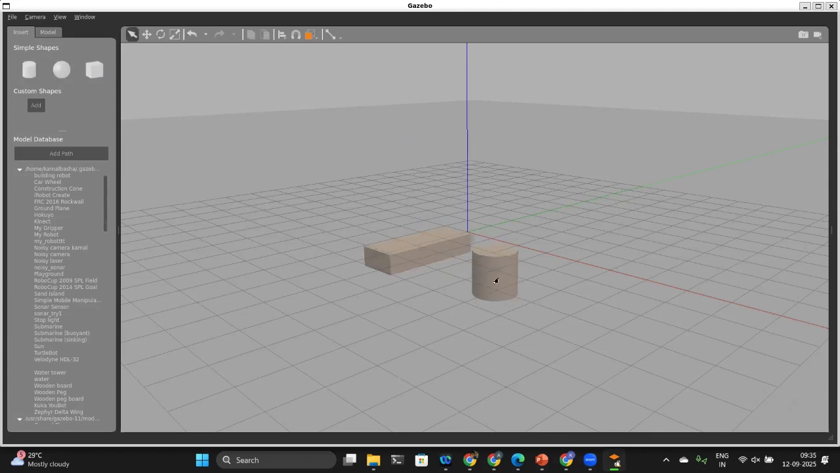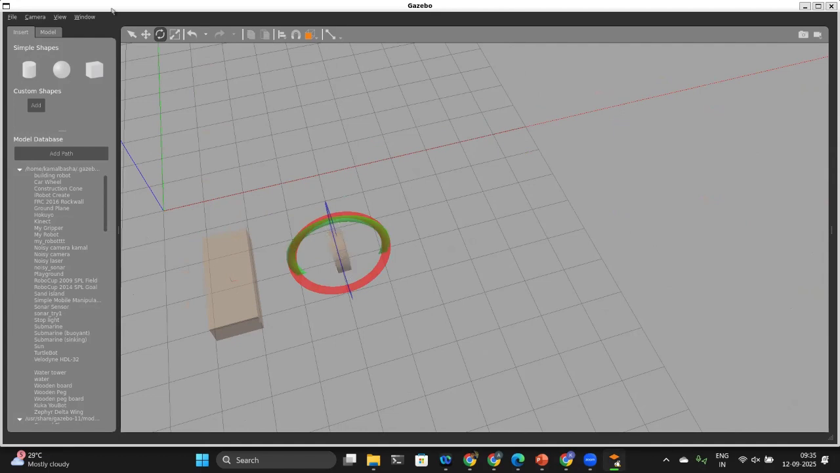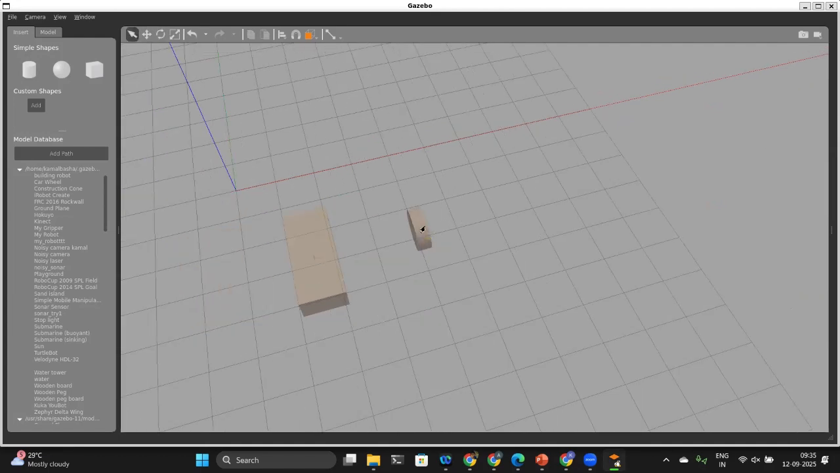And I need wheels now. I can rotate them. Okay, I got the wheel ready. Now four wheels should be there. I can copy that. Now the object is ready.